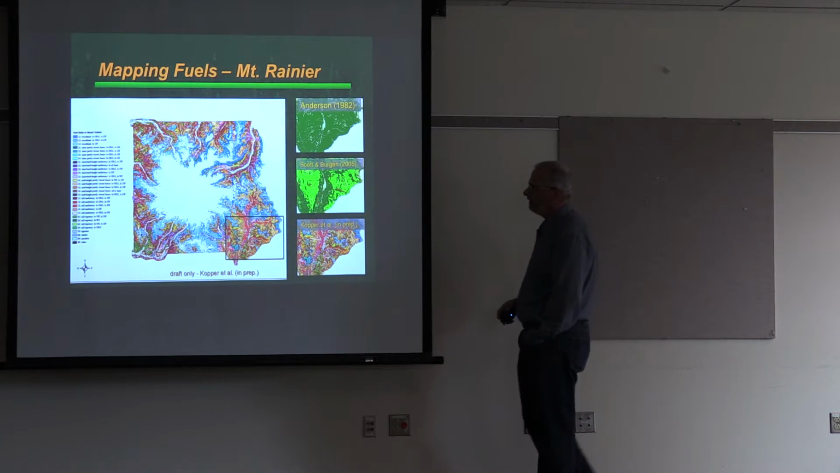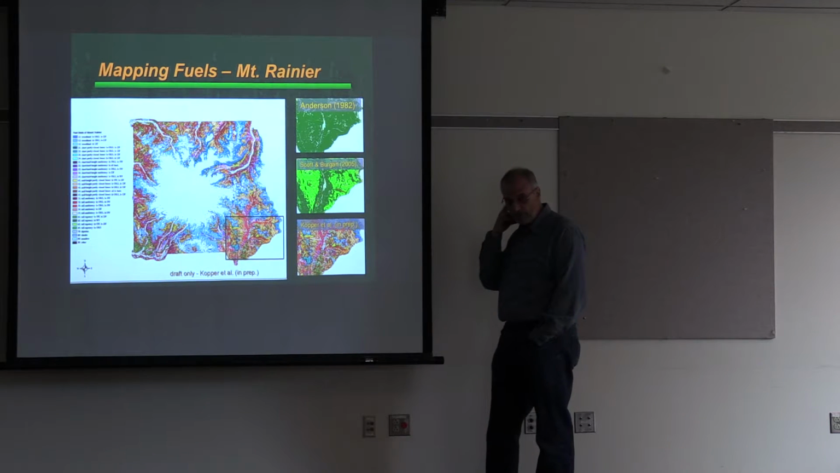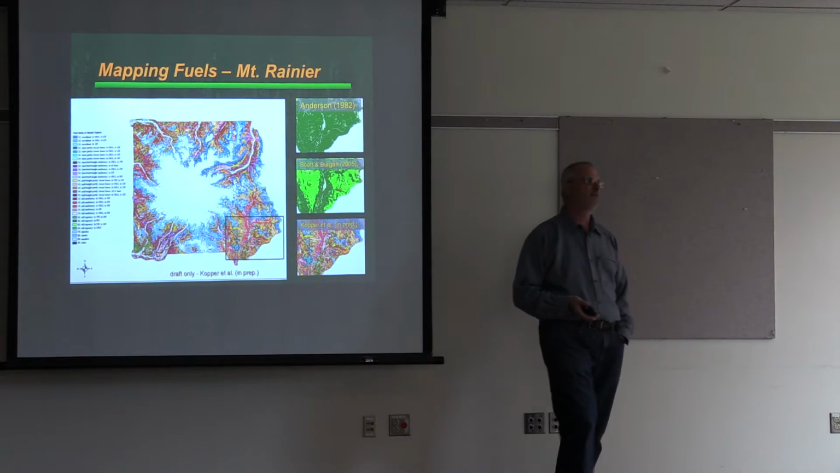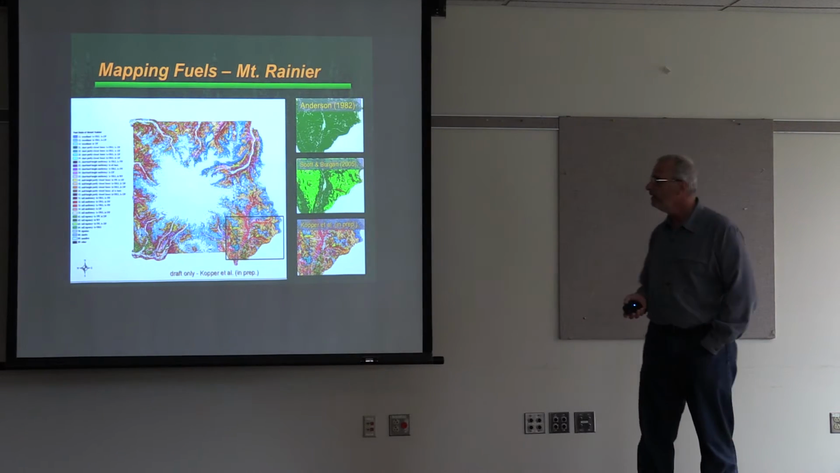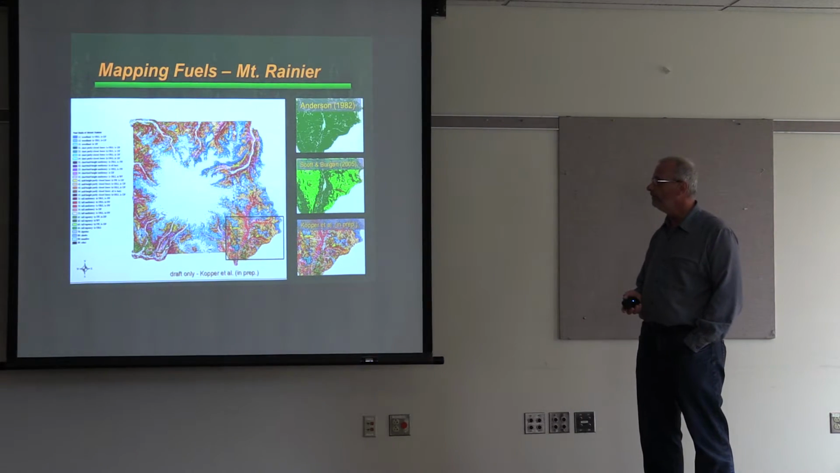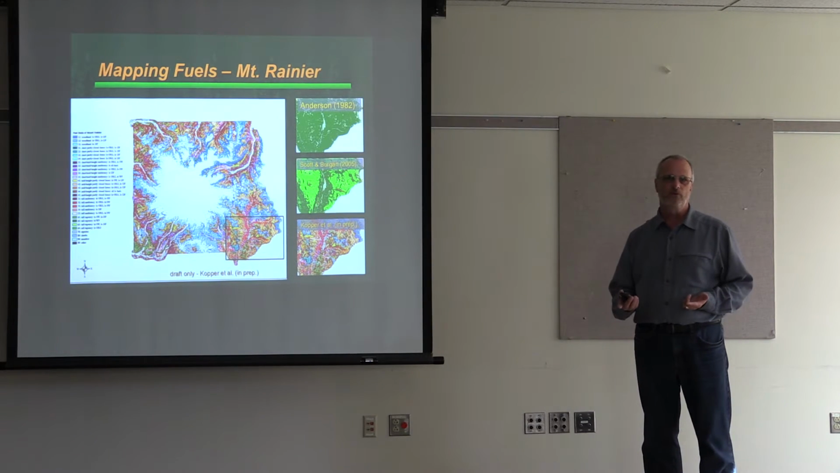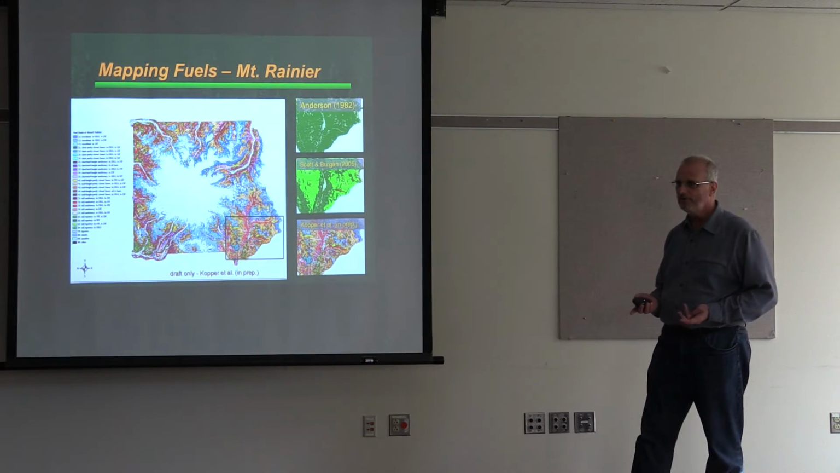And so they put in, I think it was over 200 fuel plots, and we used LiDAR, topography, and water balance to predict whether the ground fuels are likely to be high or low for 0 to 10 hour,